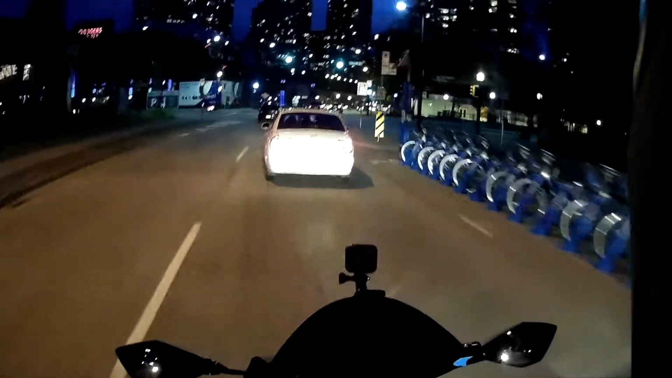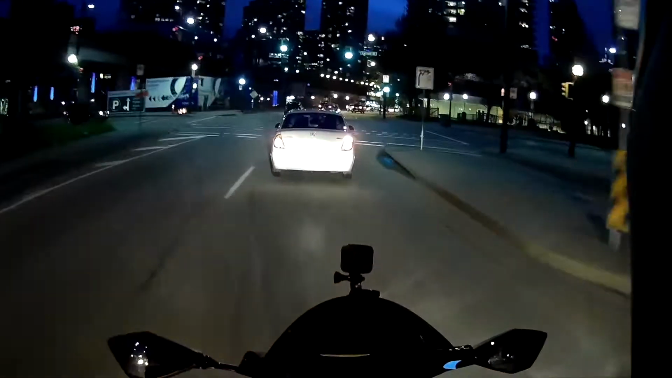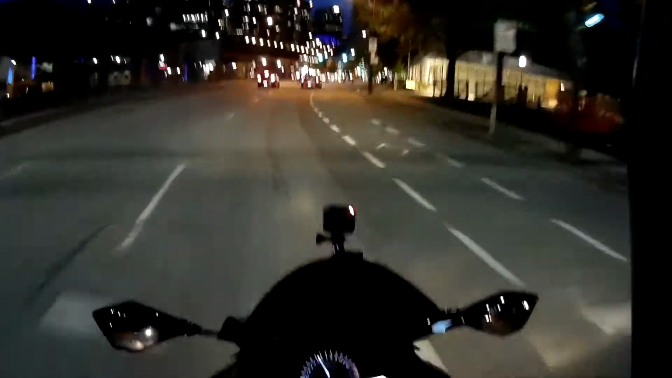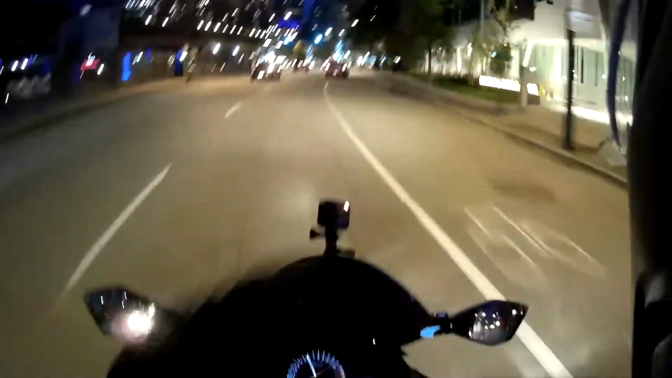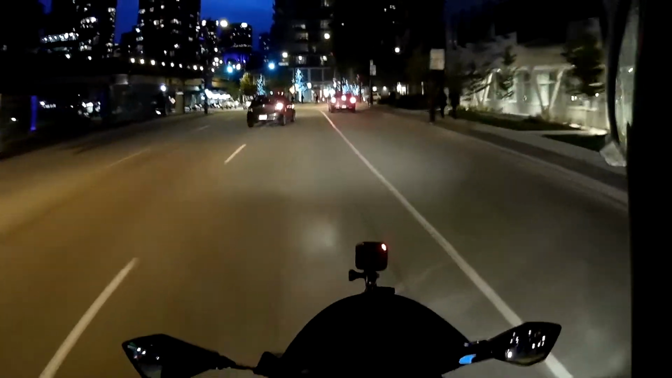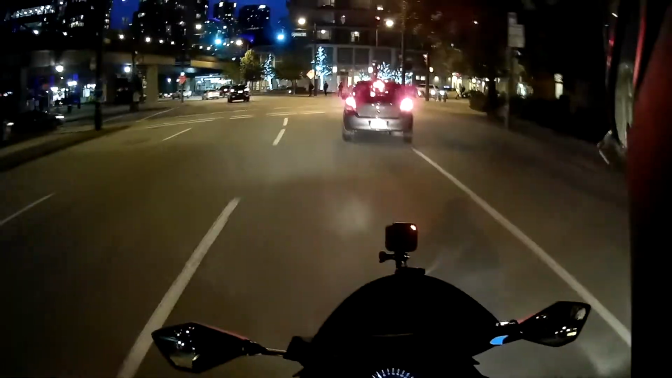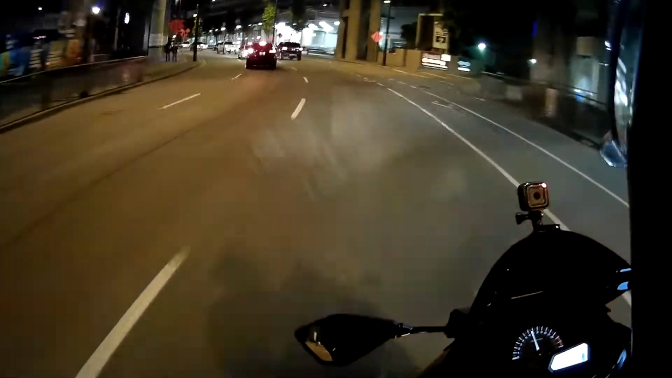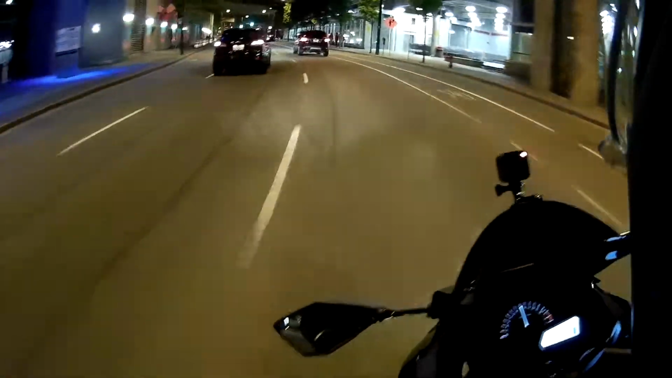But at the same time, the city is actually a really good place to learn how to ride a bike. And what I mean by that is, there's a lot of stop and go. I'm going to close this now at least a little bit. There's a lot of stop and go, and because there's a lot of stop and go, you're kind of forced to pay more attention.